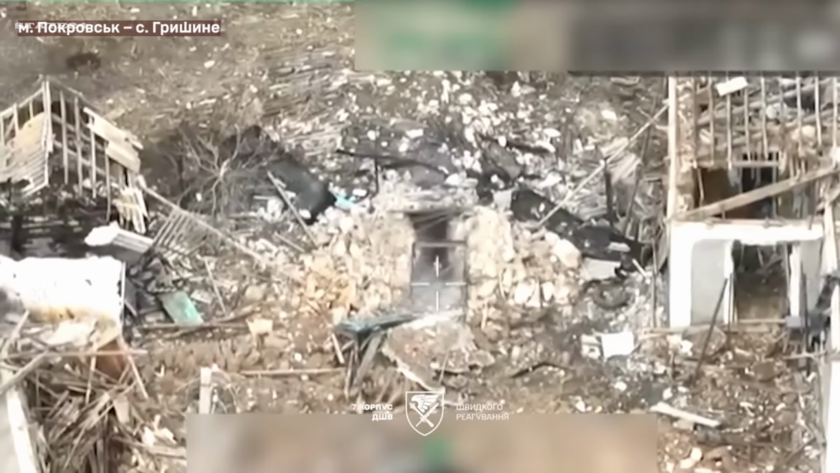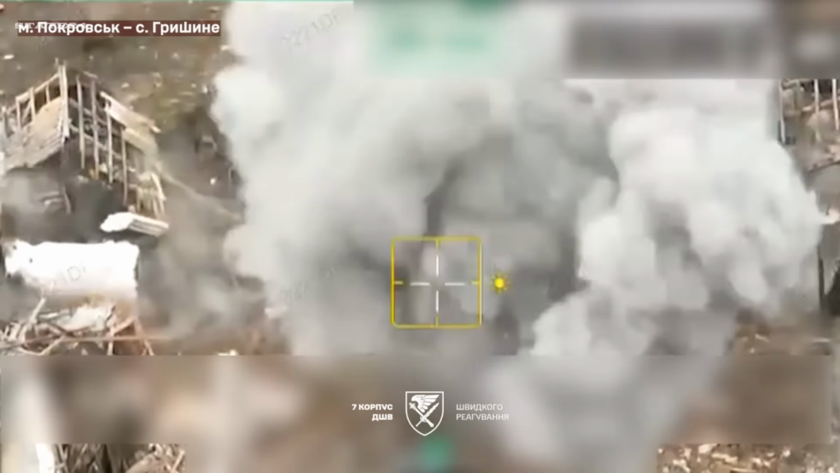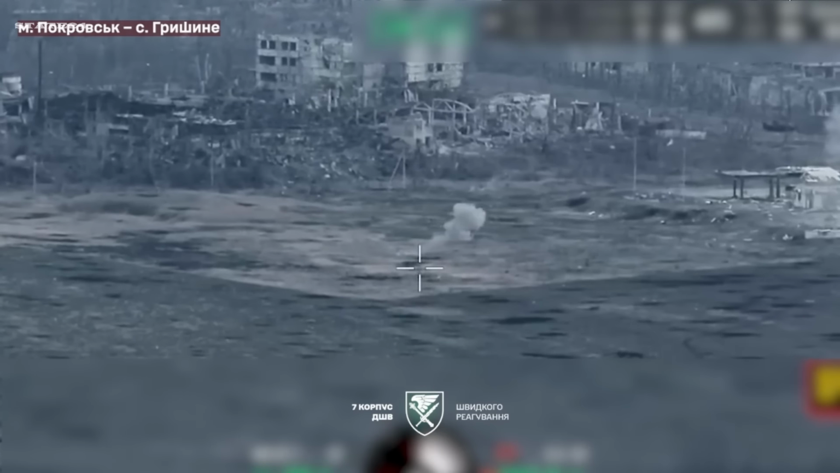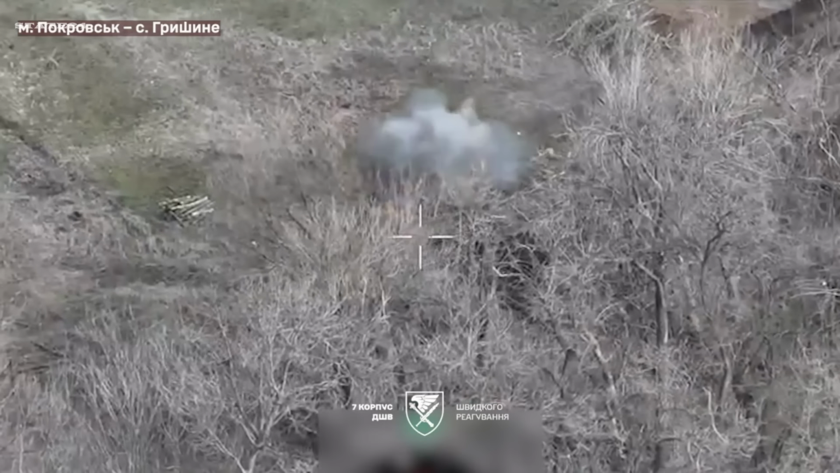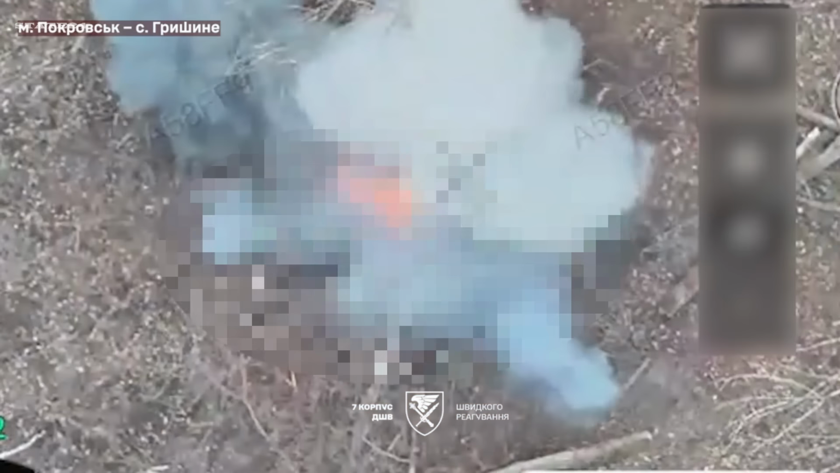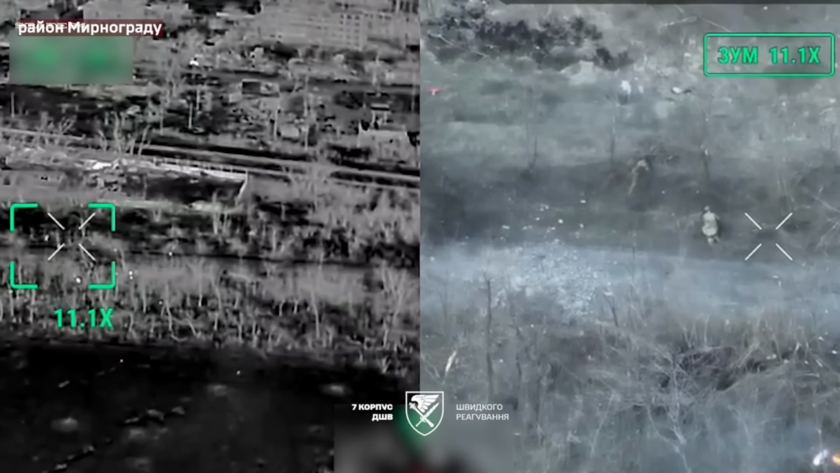But now think about this. If drones can see you in the dark, track your heat, and strike at any moment, is there any real way left to hide? And more importantly, do you think traditional infantry tactics can survive in a battlefield dominated by drones?